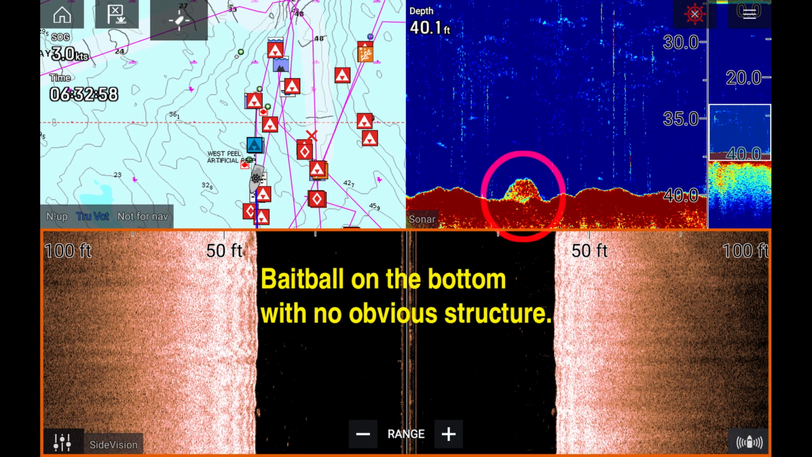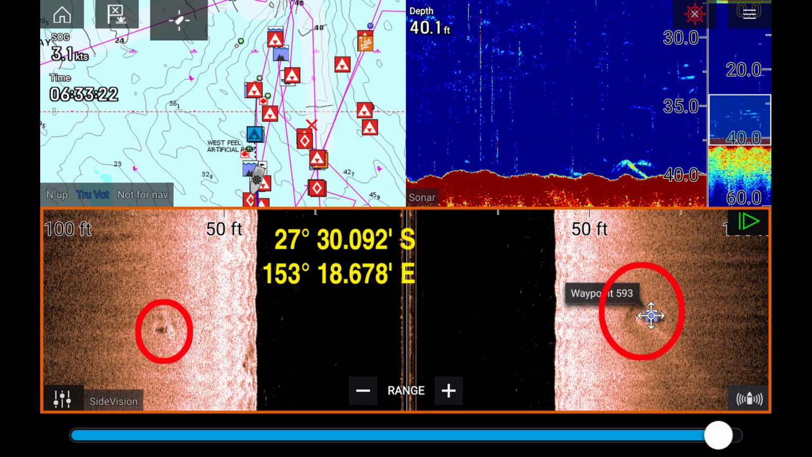Now here's an interesting thing I see from time to time, and that is a fairly large bait ball just sitting on the bottom, but there's no obvious structure to attract it. So as you're cruising around, just keep your eye open for that and have your sabiki rig ready. This one shows a couple of very small and very isolated pieces of structure.